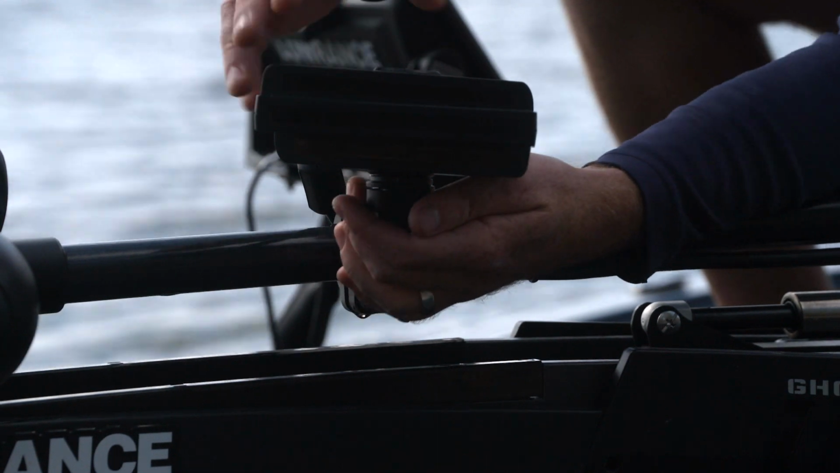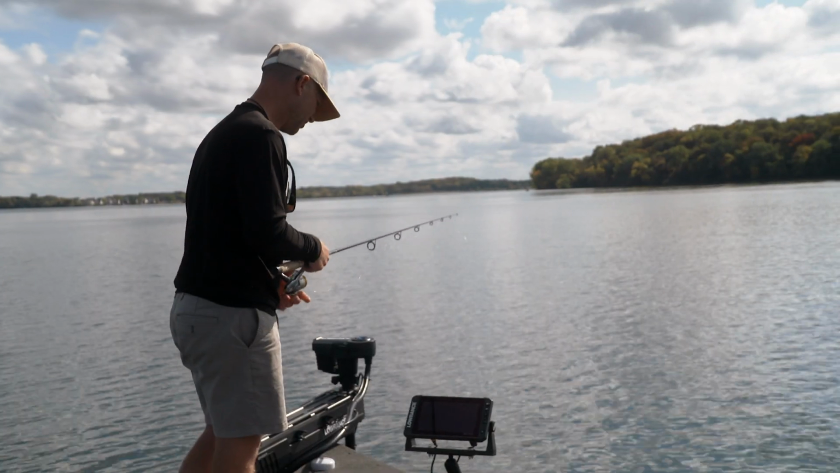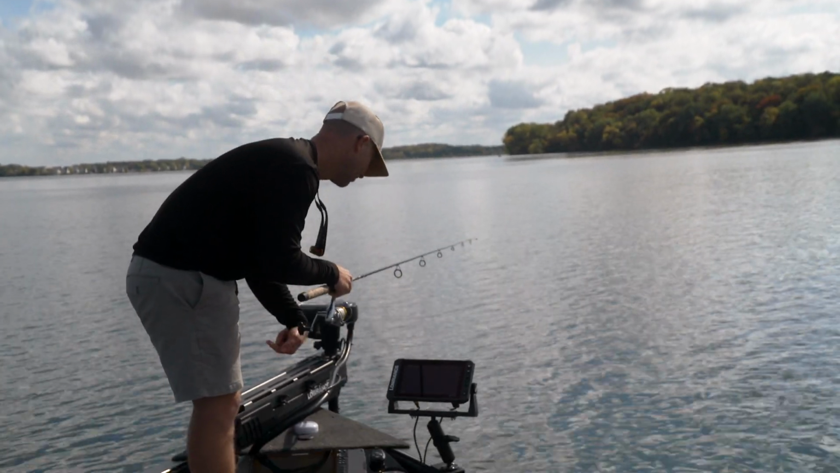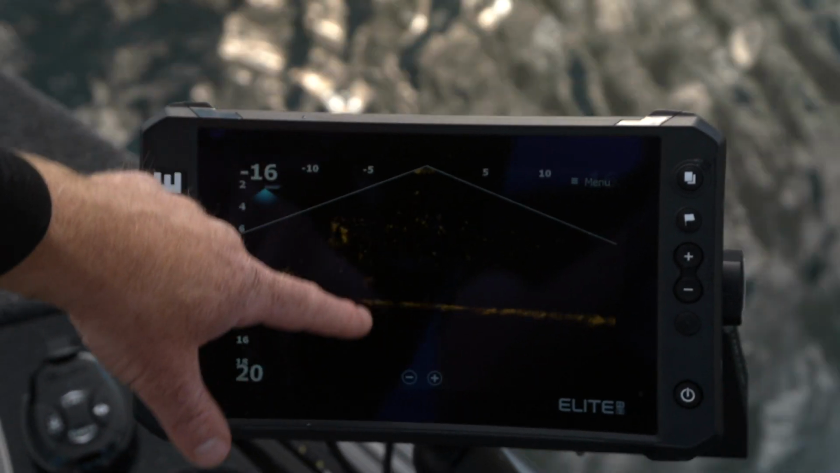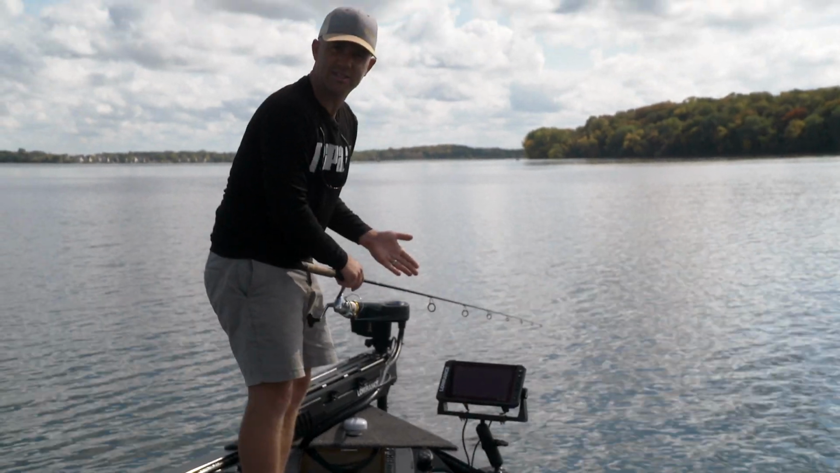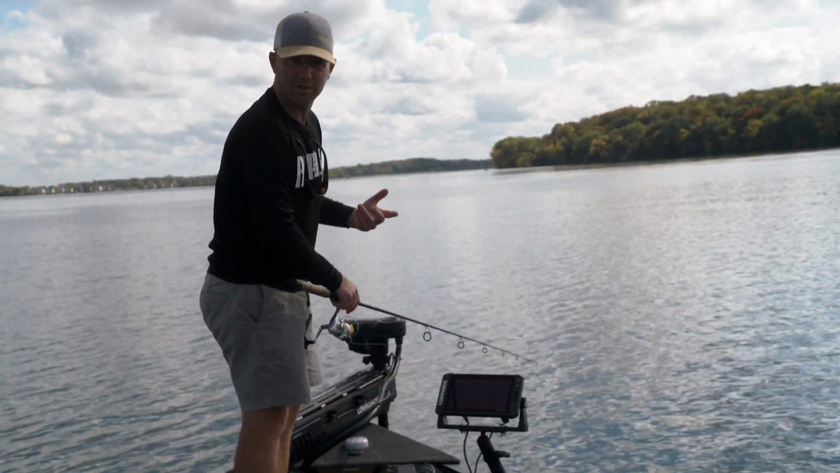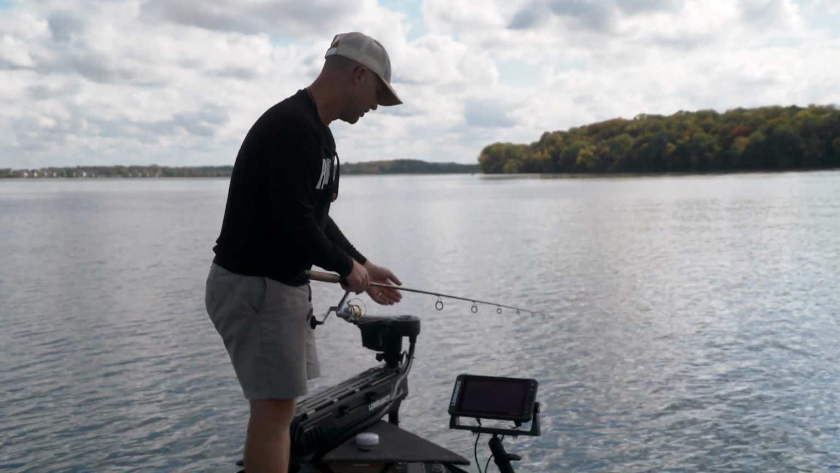So I put it in down mode and I'm just dropping my lure directly below the boat and I can watch it go down. There it's going down, and here come the fish. I'm watching the fish come up to the lure, and I can see exactly how they react. This is similar to what you would see if you were fishing vertically in the winter. But now we have the capabilities to watch during the summer.